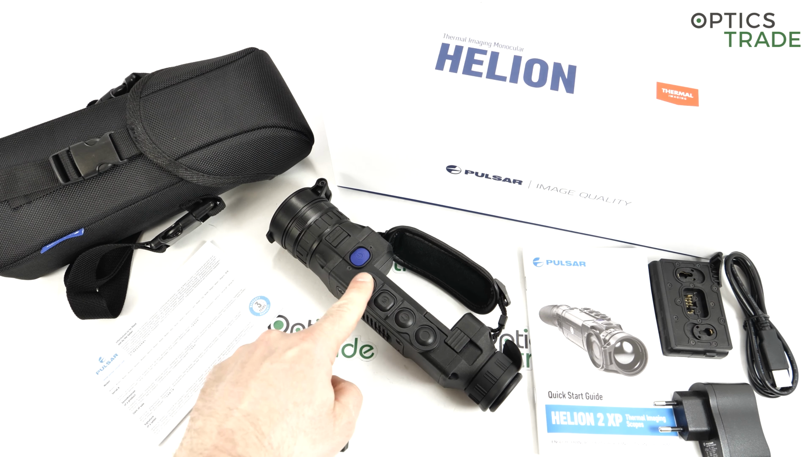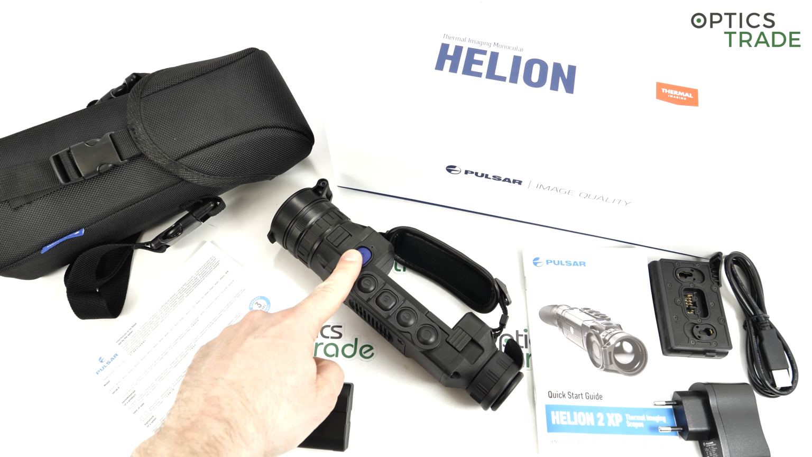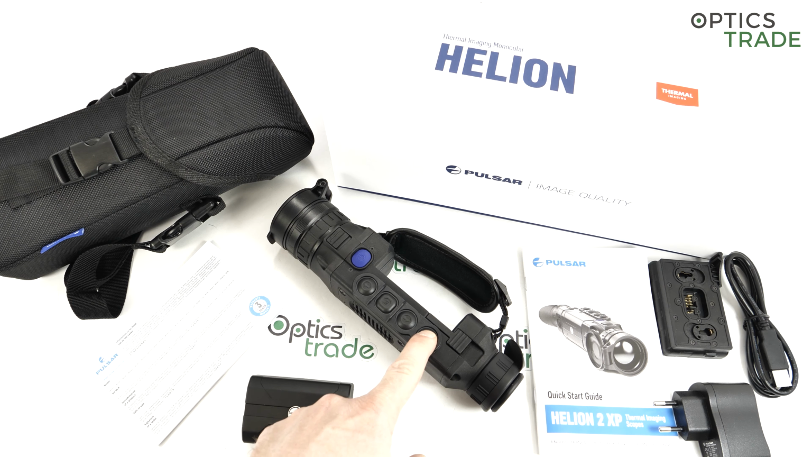The menus: you see, there are 5 buttons on top. 1 for the power, 1 for the recording of video, a direct record button. This is, I think, a much better solution than on the Axions, even though the Axions are so small that you are not able to put 1 additional button on them. But on Helions, I would say this is perfect.